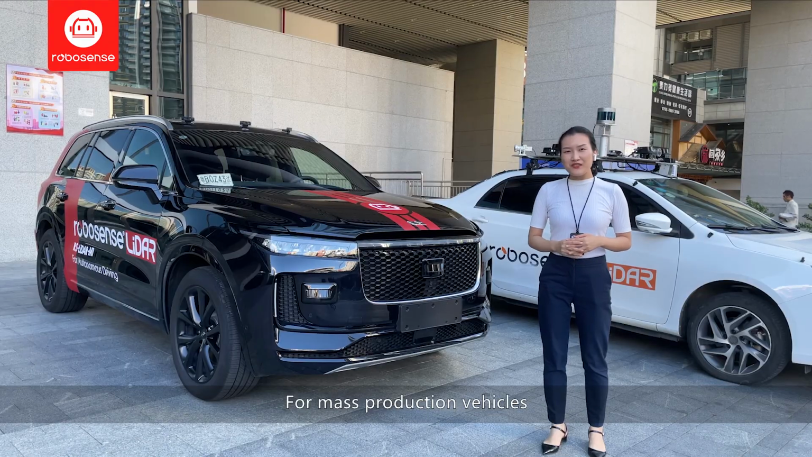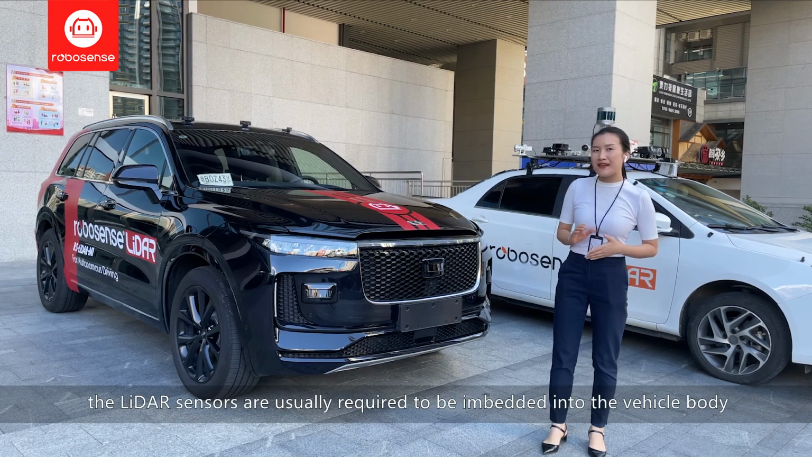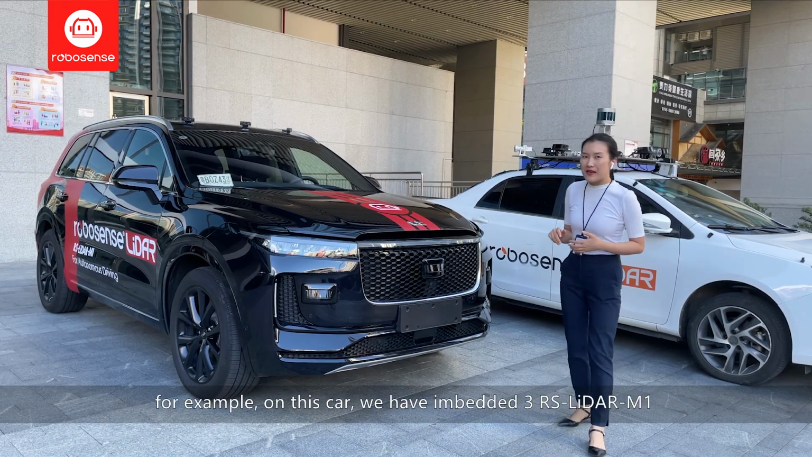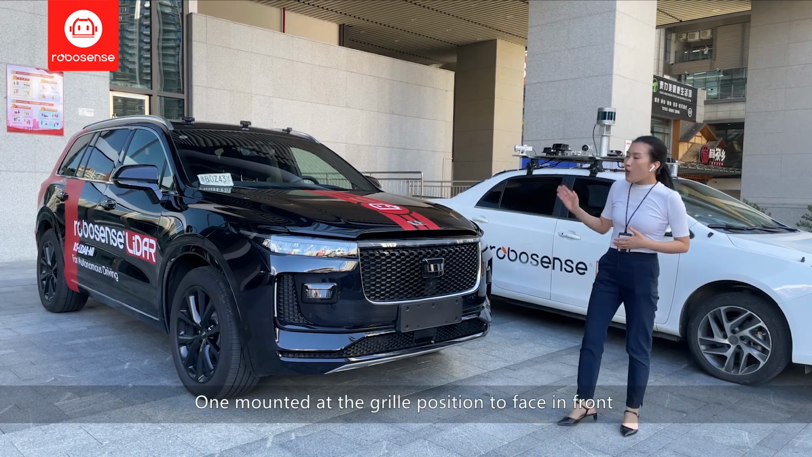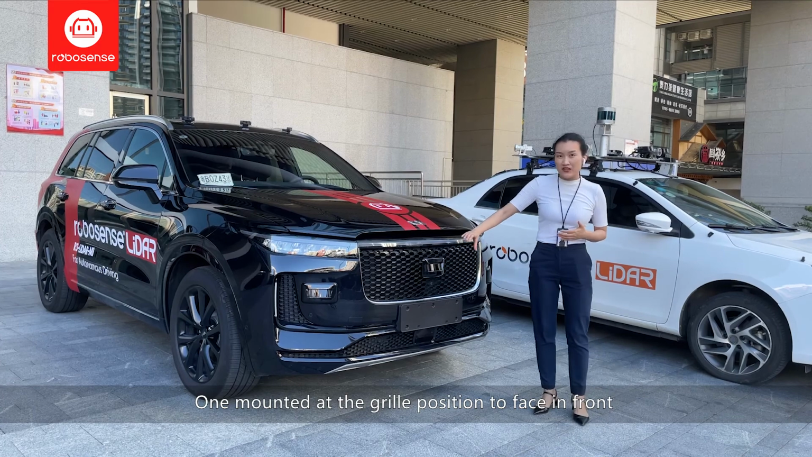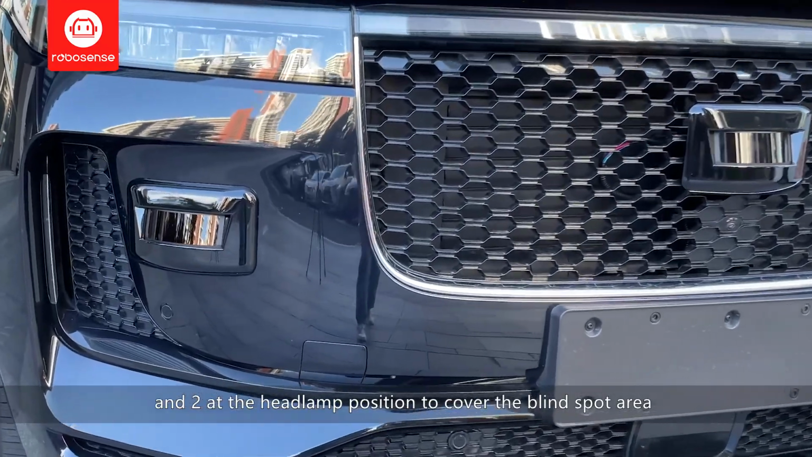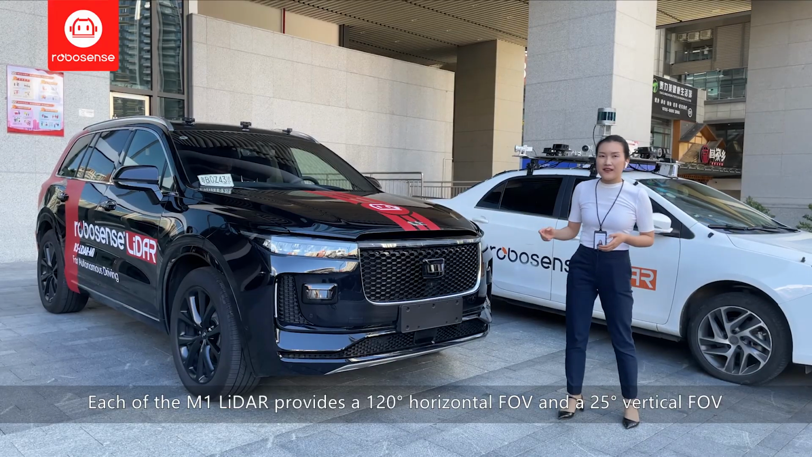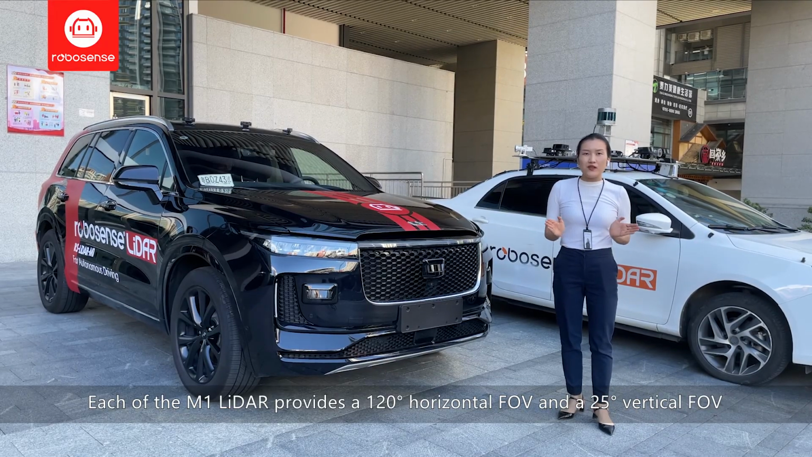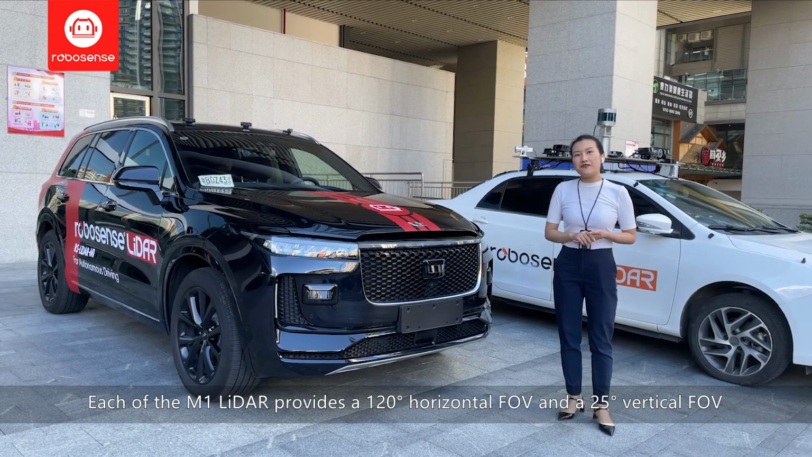For mass production vehicles, the LiDAR sensors are usually required to be embedded into the vehicle body. For example, on this car, we have embedded 3 RS LiDAR-M1, 1 mounted at the grille position to face in front, and 2 at the headlamp to cover the blind spot area. So each of the M1 LiDAR provides a 120 degrees horizontal FOV and 25 degrees vertical FOV.